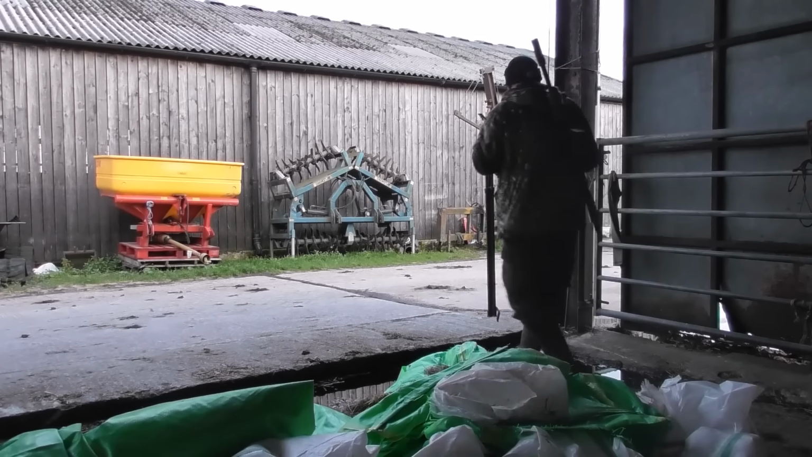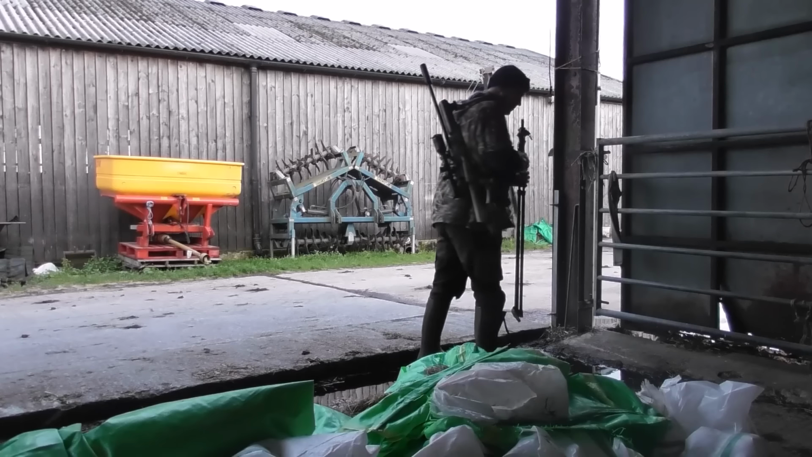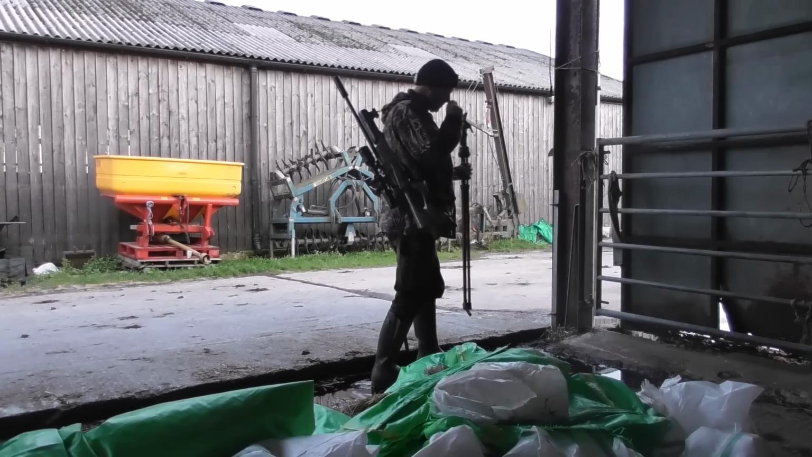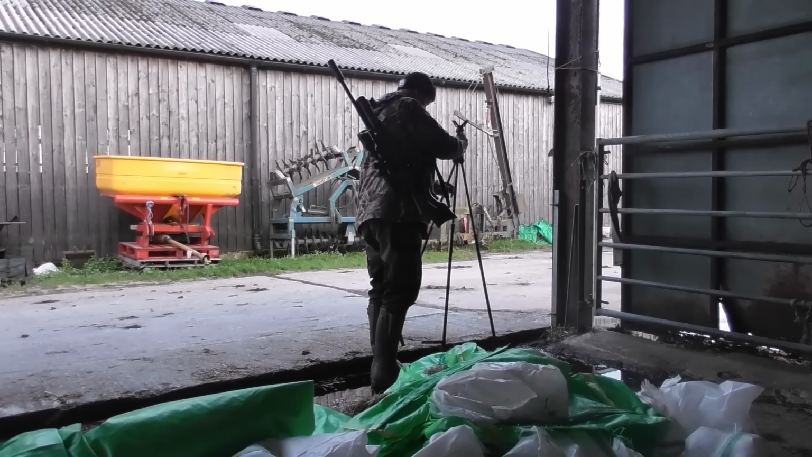It's now July and it's an absolute cracking evening. I've got my Wolverine R, I've got the Hikmicro Alpex on the top, and I'm going to try and shoot some daylight rats.